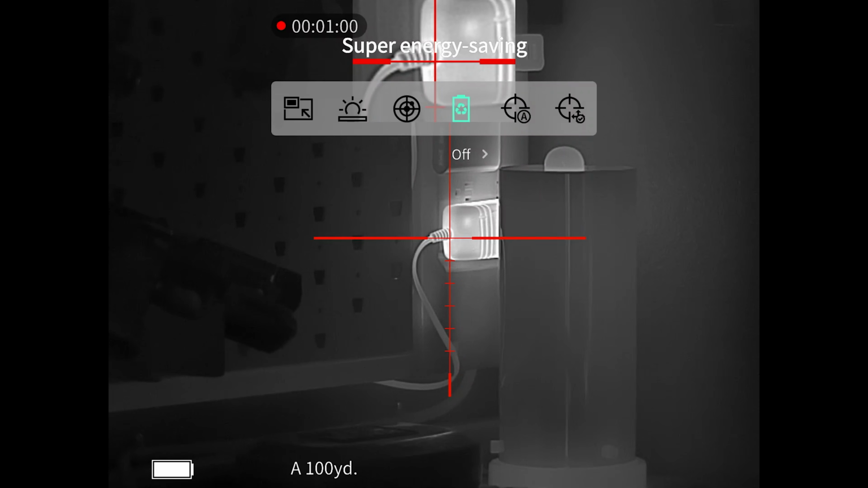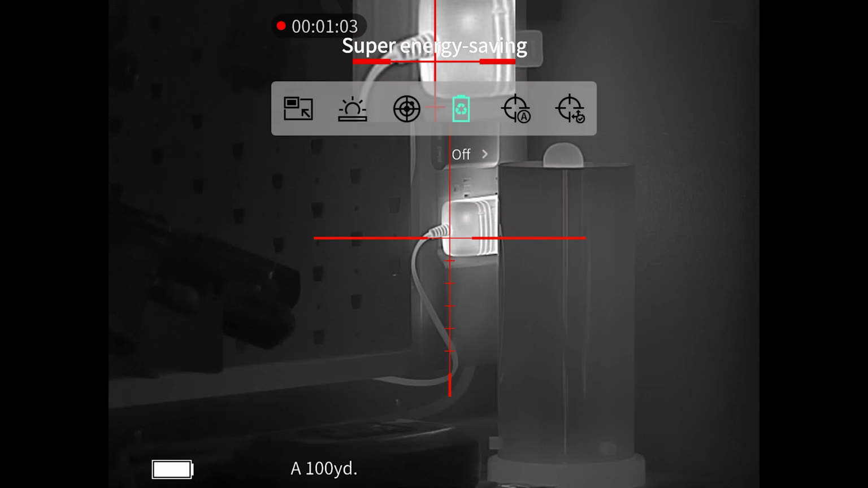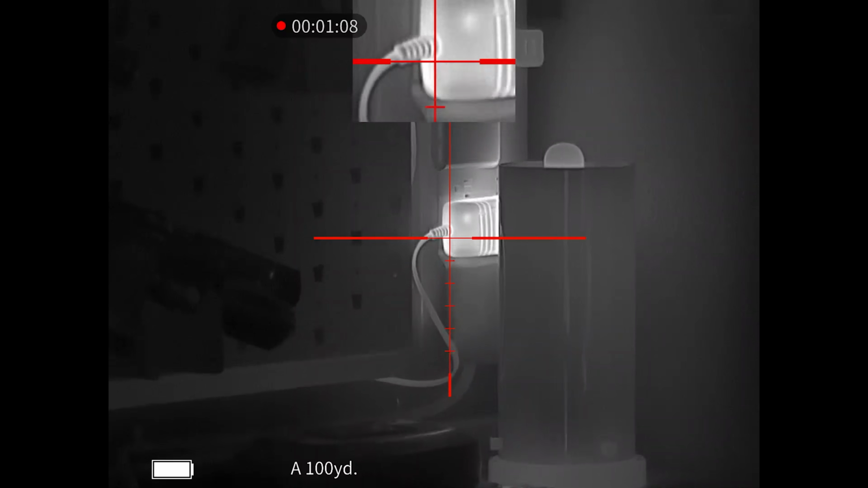Now there are energy saving modes. I have not personally played with that because I've actually been pretty satisfied with the performance of the battery life on this optic.